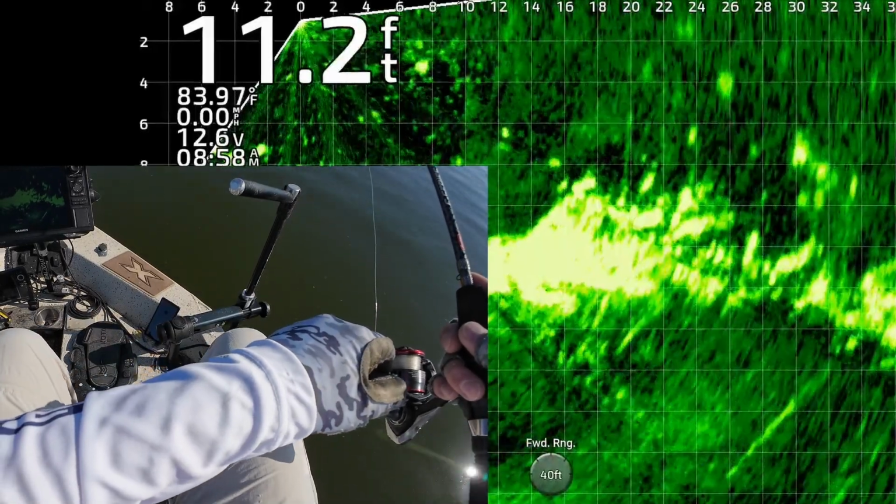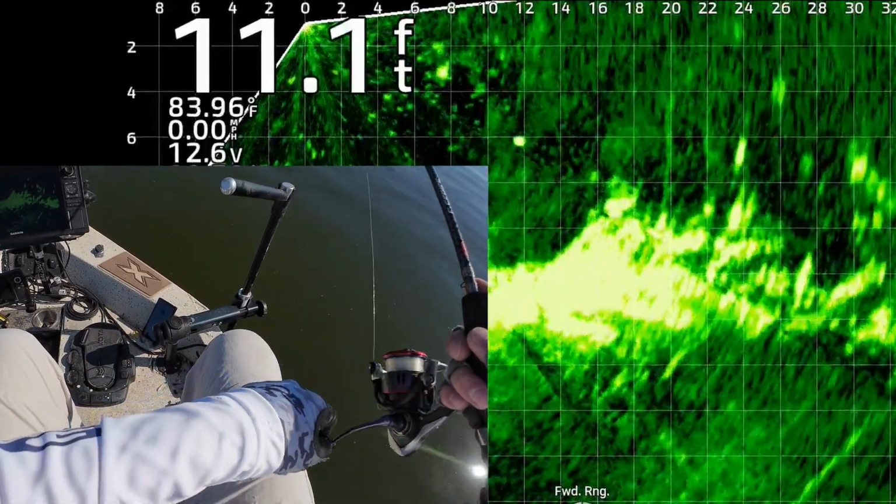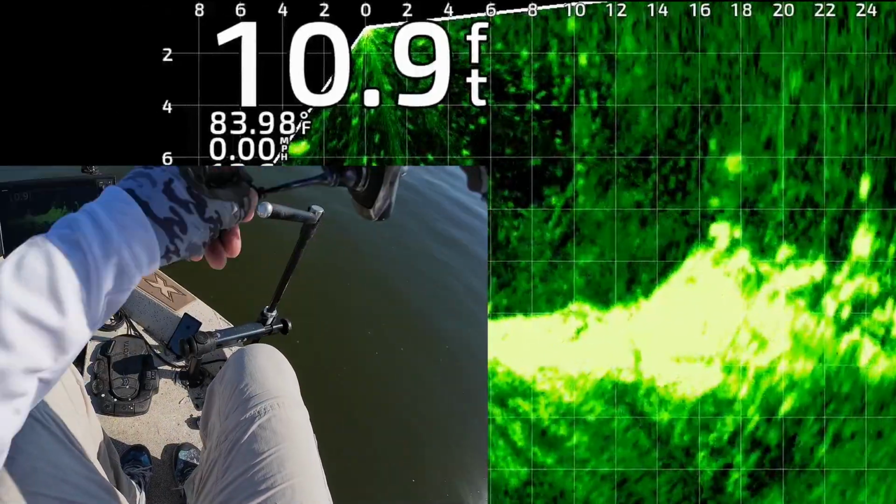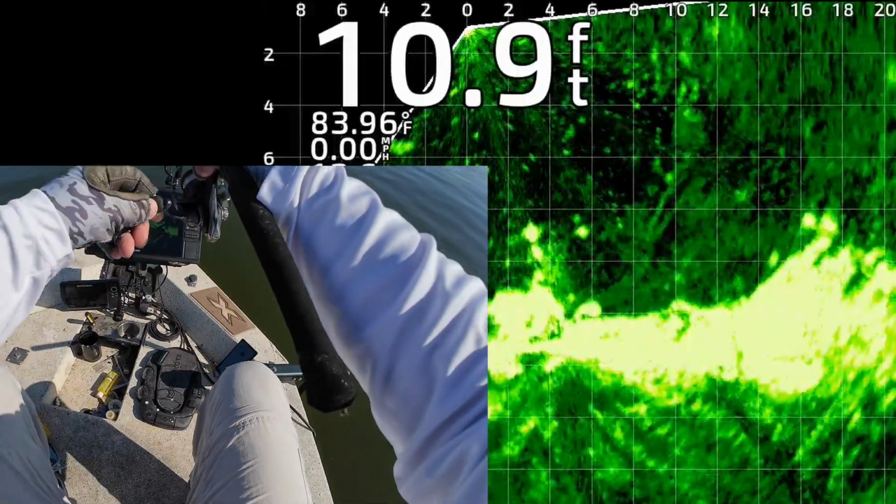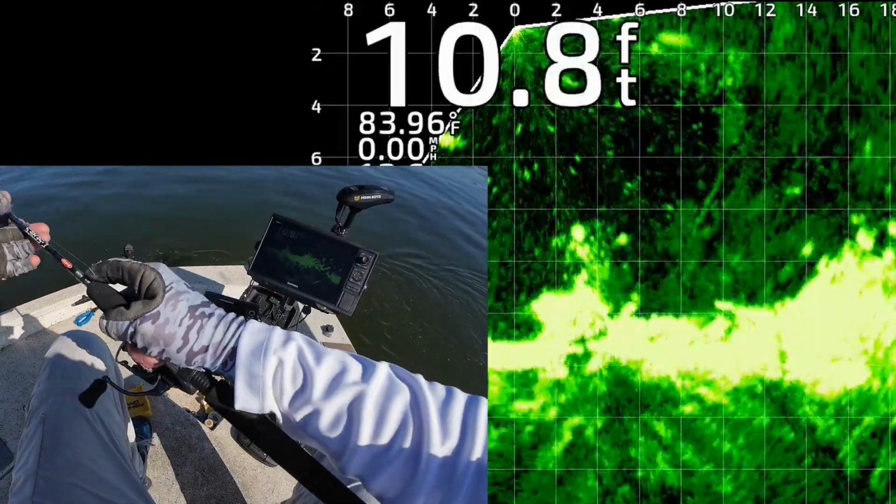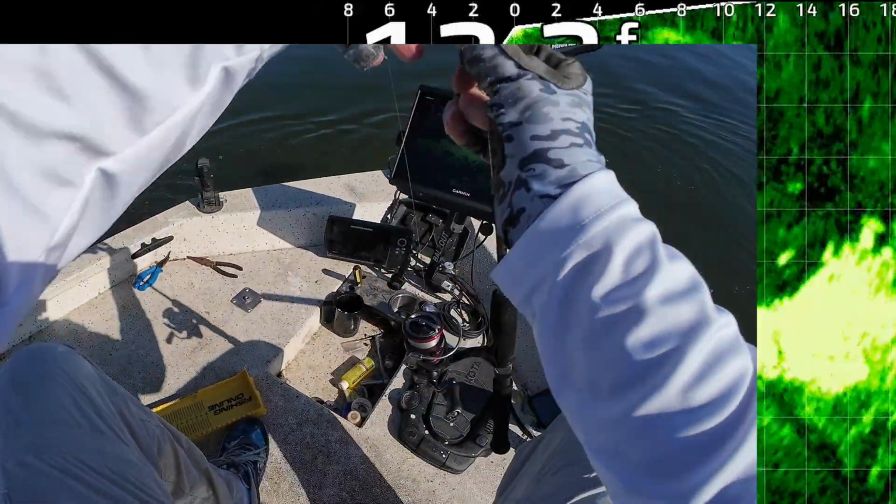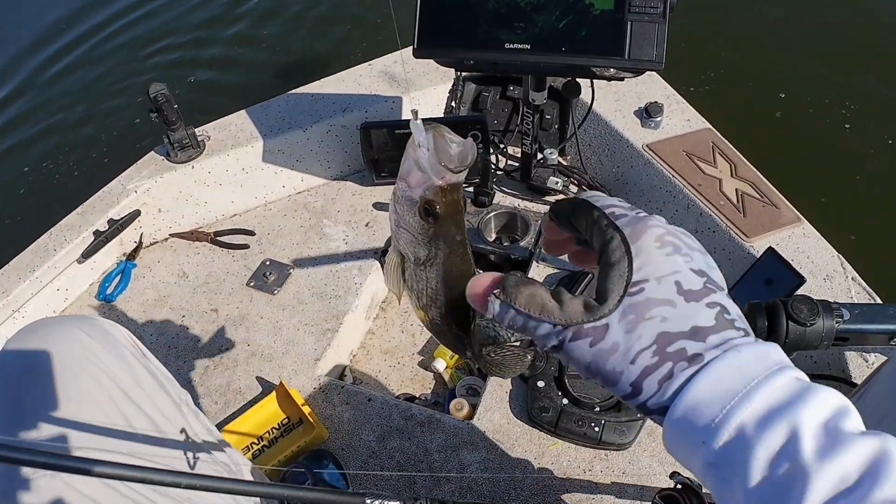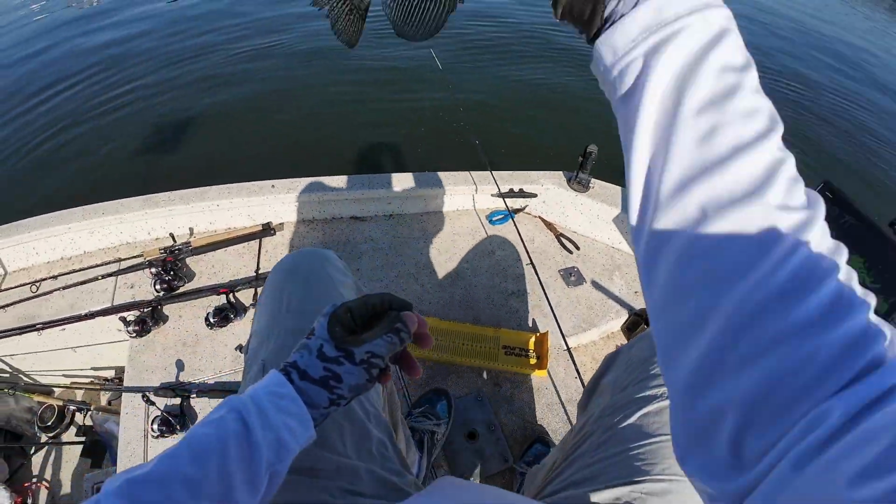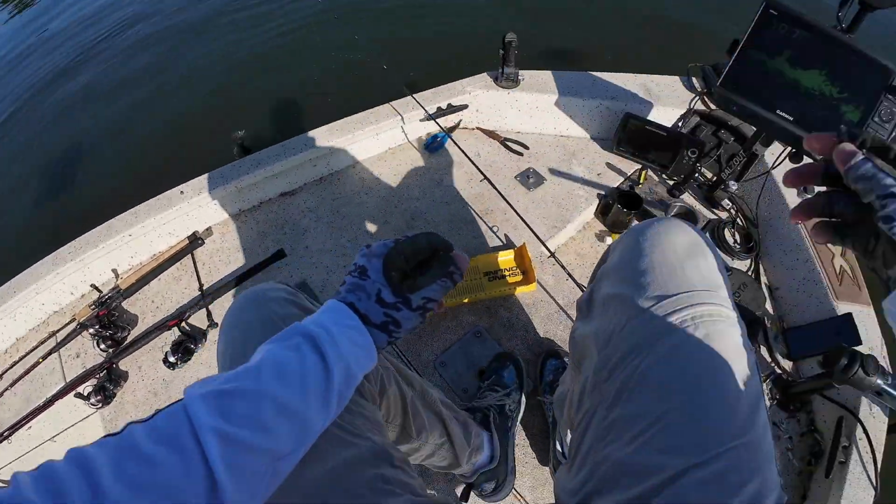There's my jig and weight. That structure looks awesome. Can't really see it, but he got it. There we go. Came up and got it. He couldn't resist it. Small. Let him go.